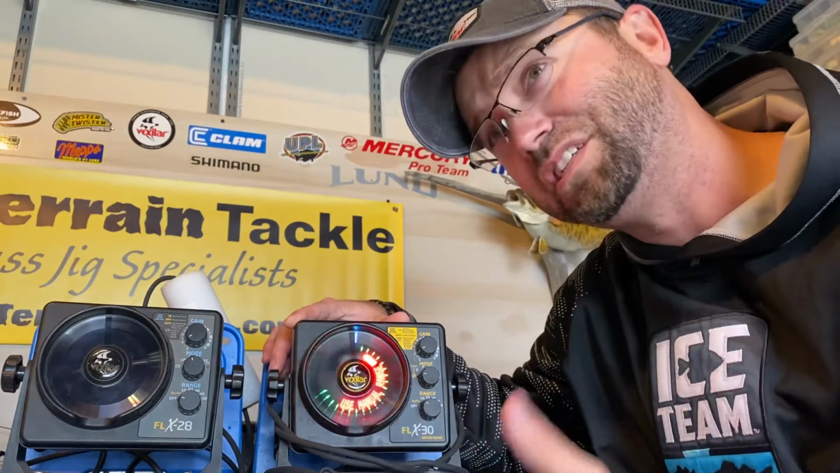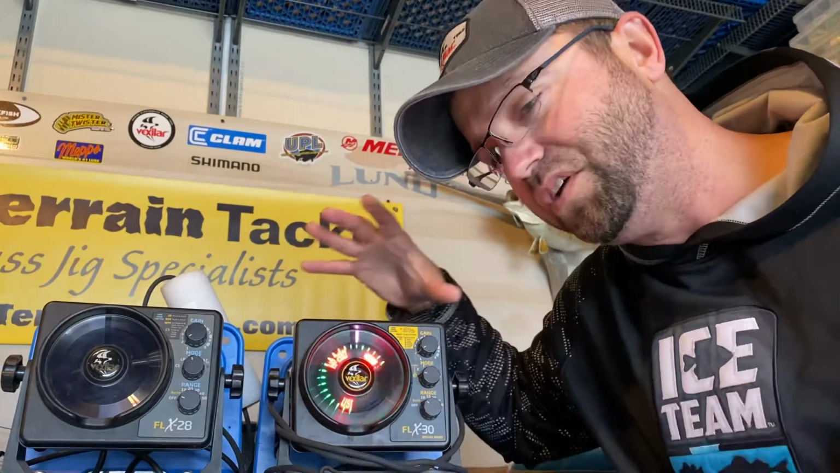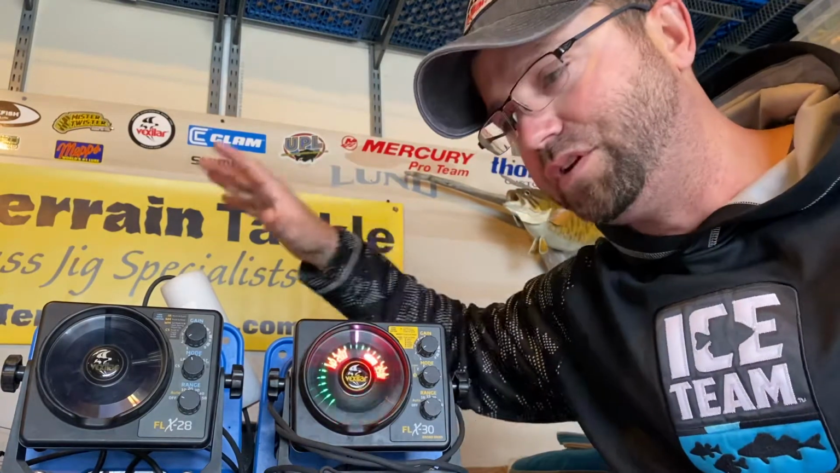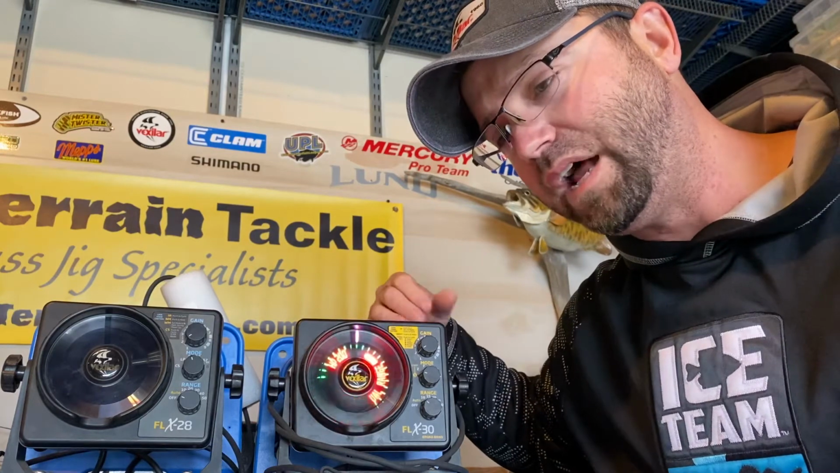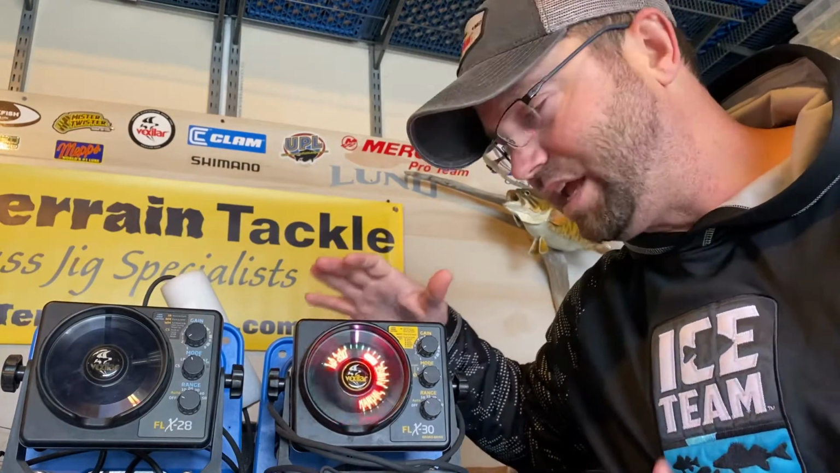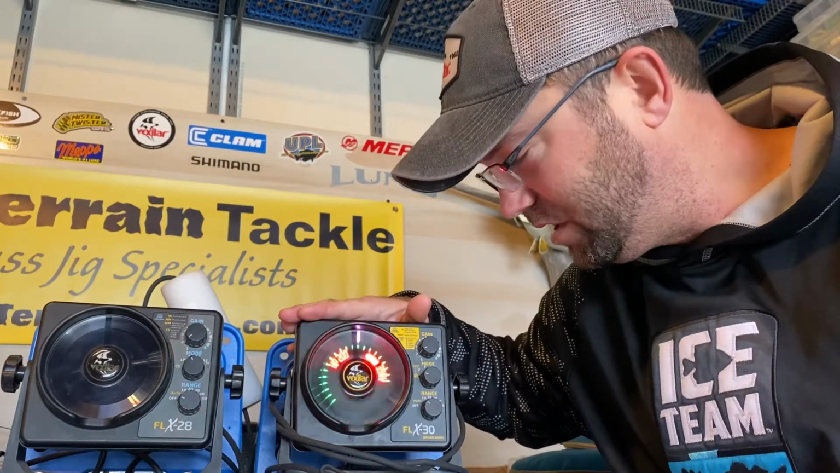I'm excited to use this because I can already think about situations in the weeds, deep water, schooling fish. I don't care about the fish that are 10 feet over there, or maybe some clutter interference because I'm on a popular spot on a given body of water. I can kick out that opposing signal and really see what I want to see with this Vexilar.